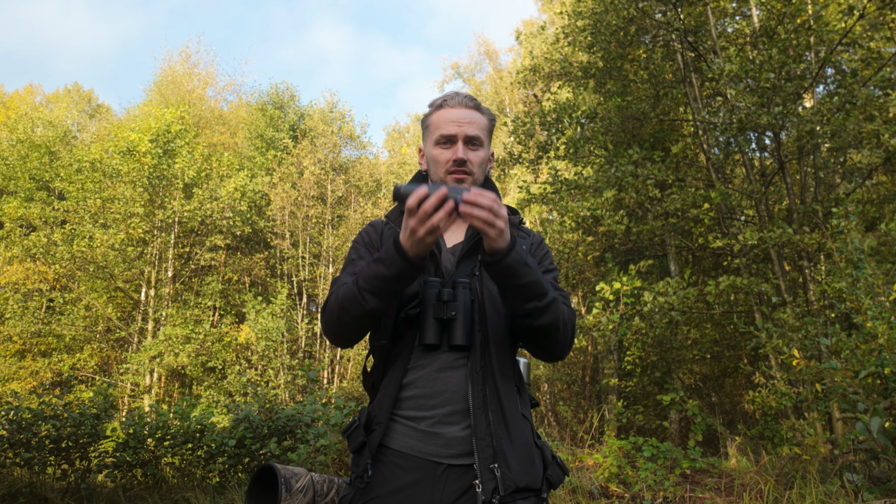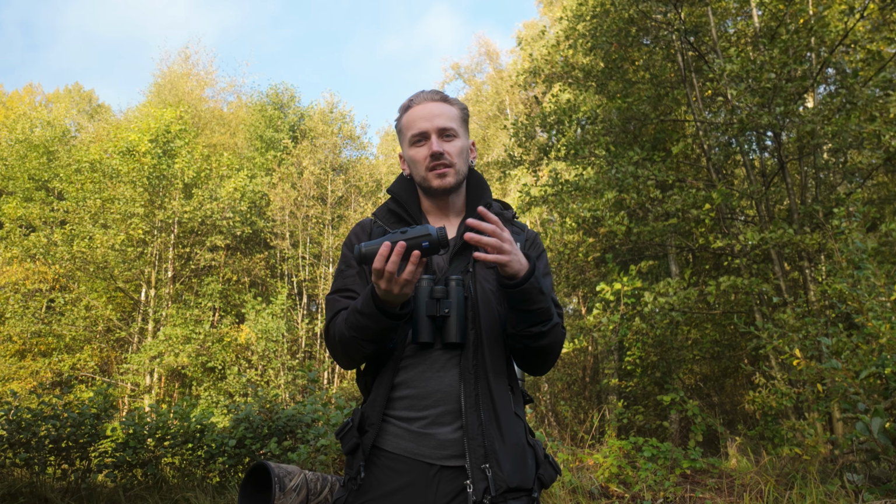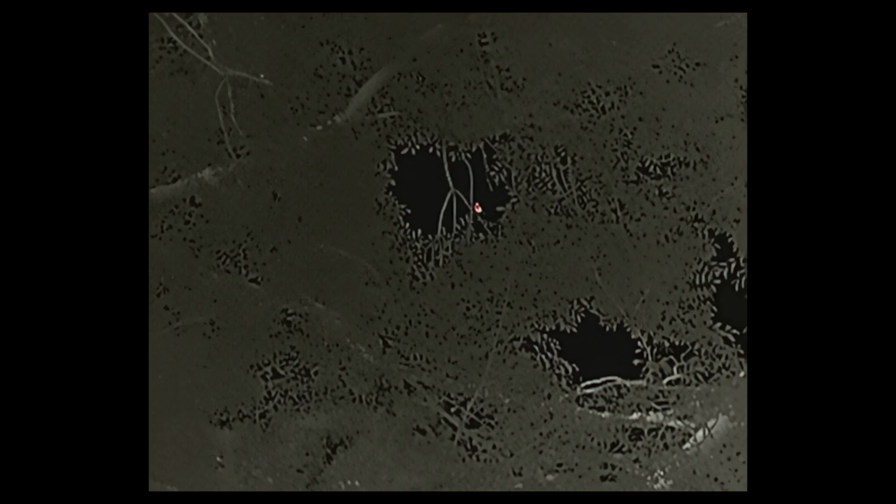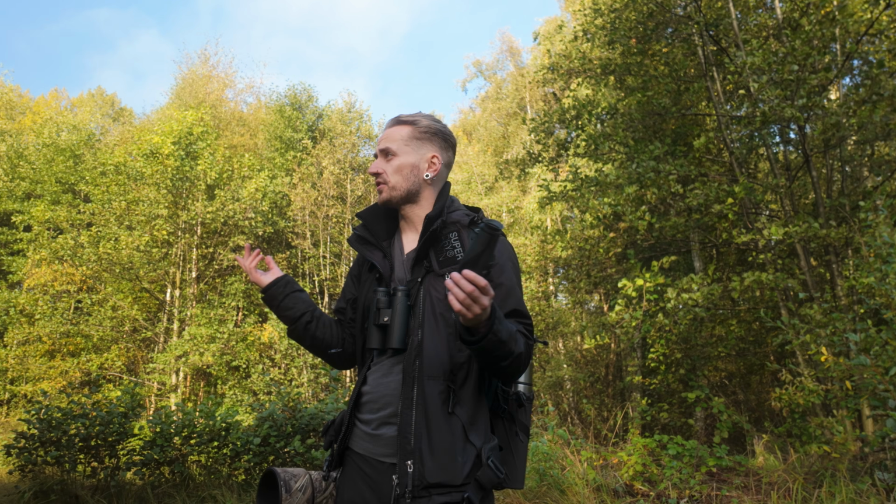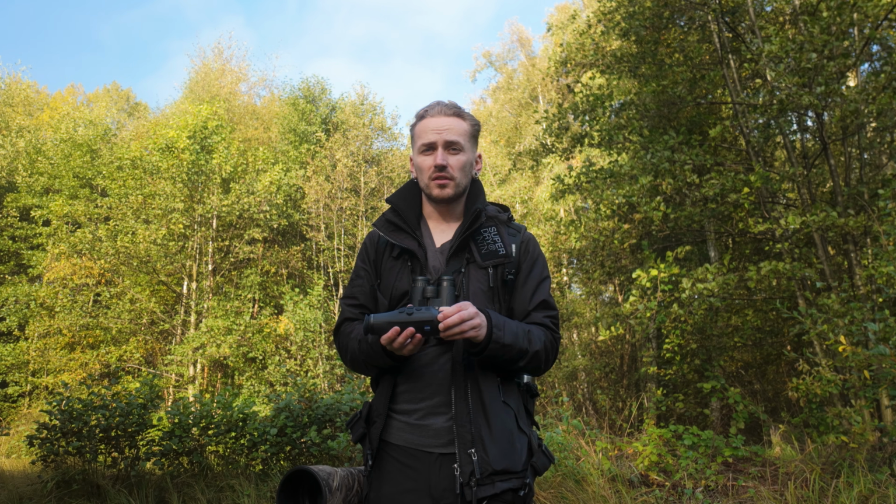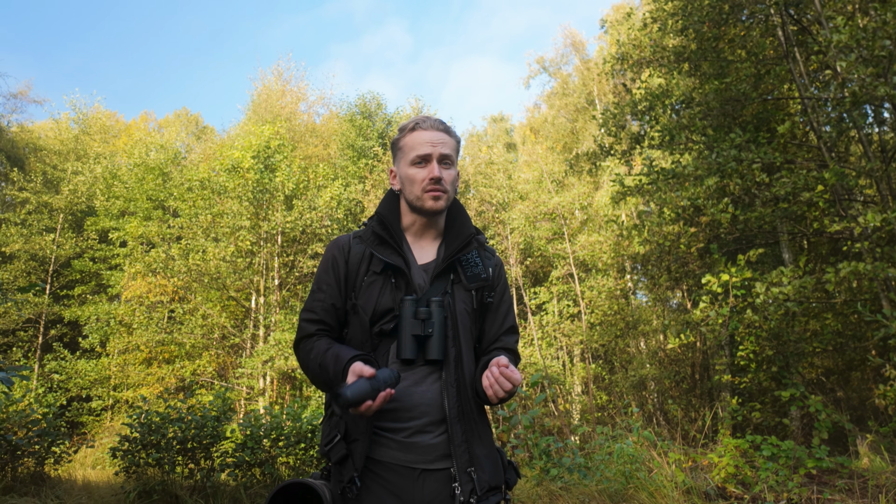Now, this hasn't helped me to get any photos today, because by the time I'd found them with the scope, I got my binos on them just to double check the species, because with a scope, I can only really see the bird as, well, a blob, to put it bluntly. The detail isn't there with this particular scope. So the second I've got my binos on them and then got my camera up, ready to take a shot, the bird has often just flown away. So as a bird photography tool, maybe not the most useful just yet, but in terms of spotting and actually finding the bird, it's actually been really quite useful so far.